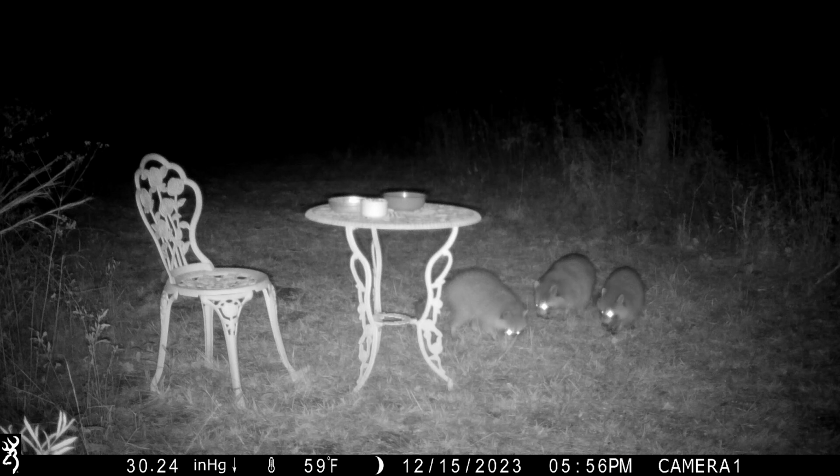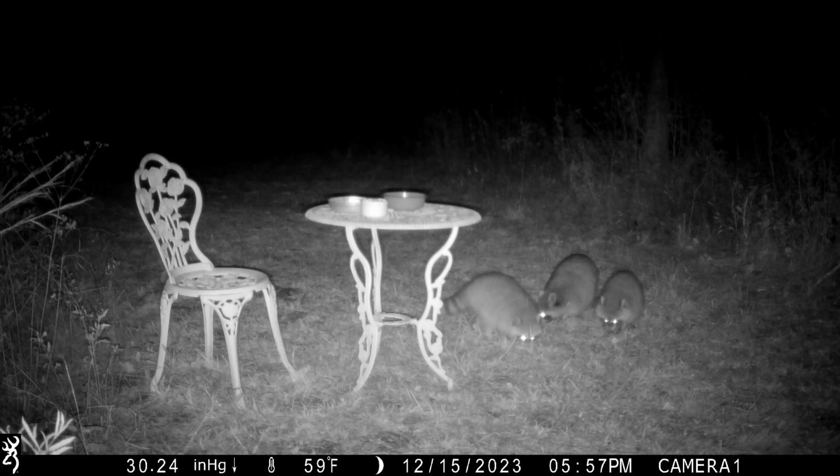Hey, got some raccoons. Can't tell if that's the three amigos or not. Haven't watched them enough to really get to know everybody, but there's always three. And I know where they come out of, their trail, and they're plump. They're very healthy.